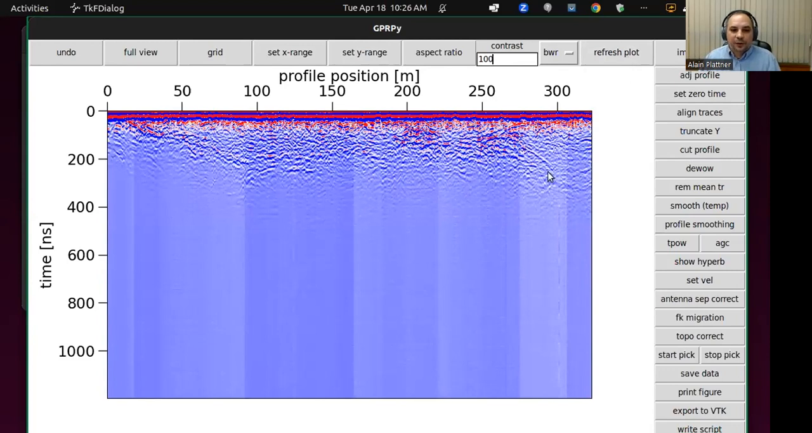Okay, so one of the things that I find quite useful is, let's say, for example, you want to know, okay, where is this interesting feature here? I can eyeball that it is roughly at, maybe 120 meters along the profile and maybe 200 nanoseconds deep. But if you click on it, then you will see coordinates here pop up. X is just the coordinates on the x-axis, y is coordinate along the y-axis, in this case, time. It will switch then, of course, to depth once we entered the velocity.